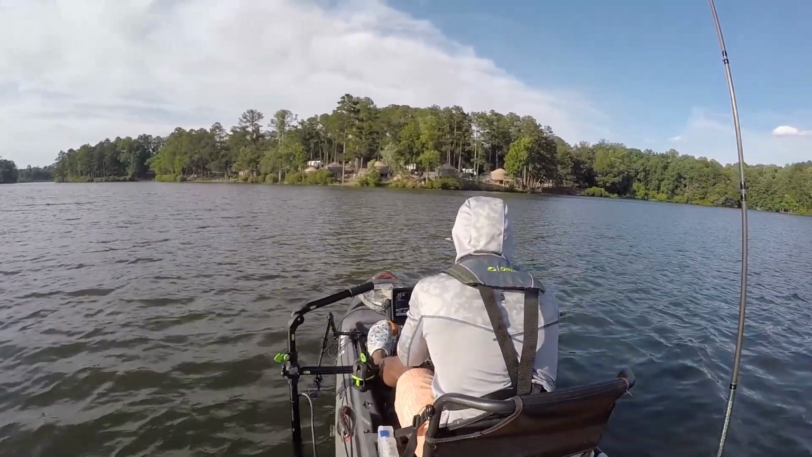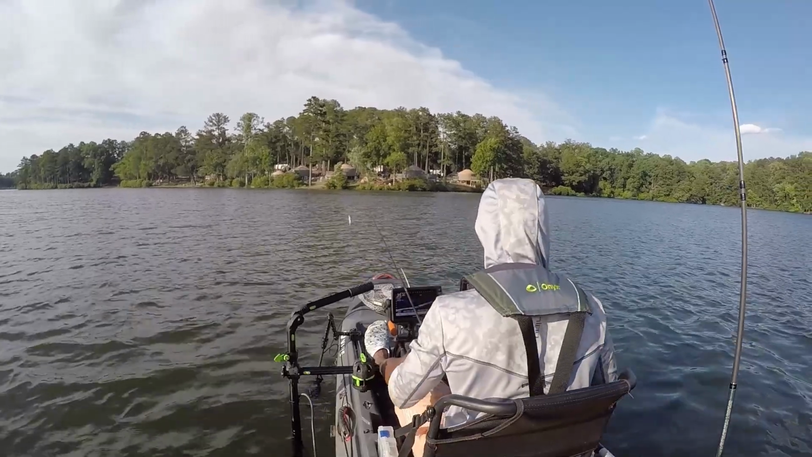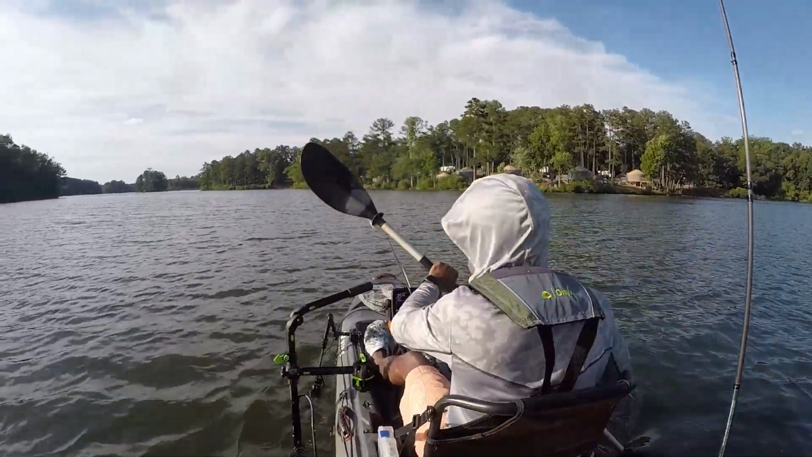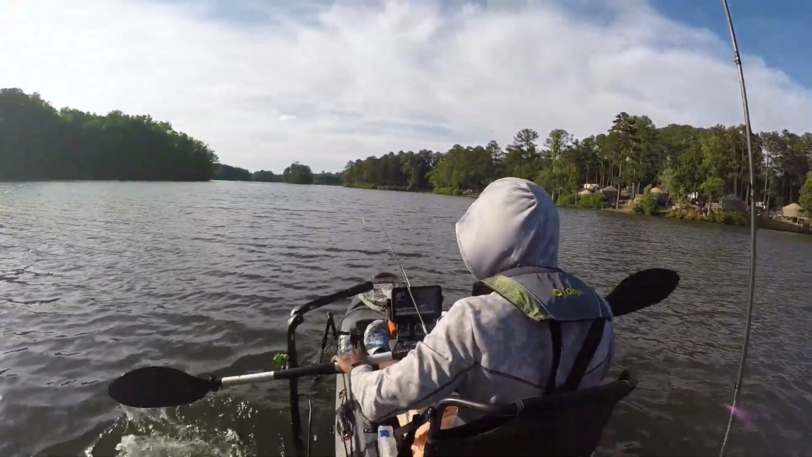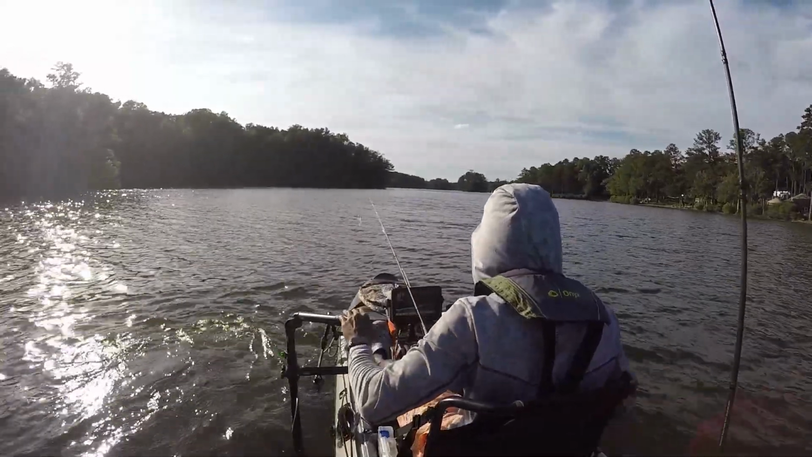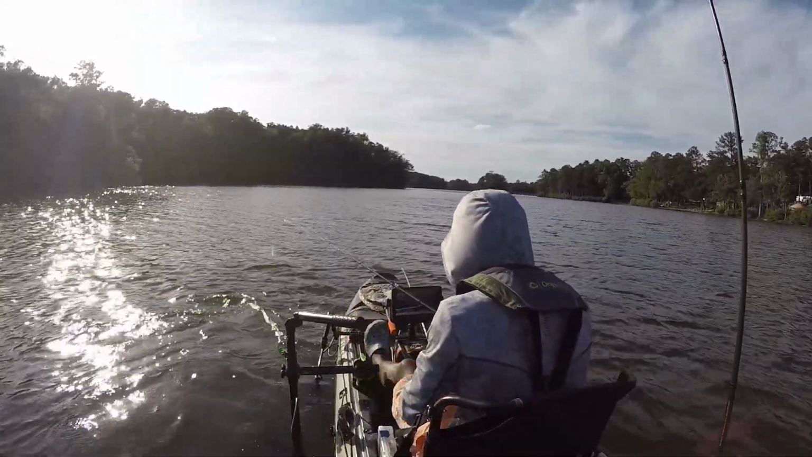It kind of got to it really good and holding it in. But you're right in the mouth of these creeks on the main lake. You can really get into some action in the evening time, and that's exactly what I did here.